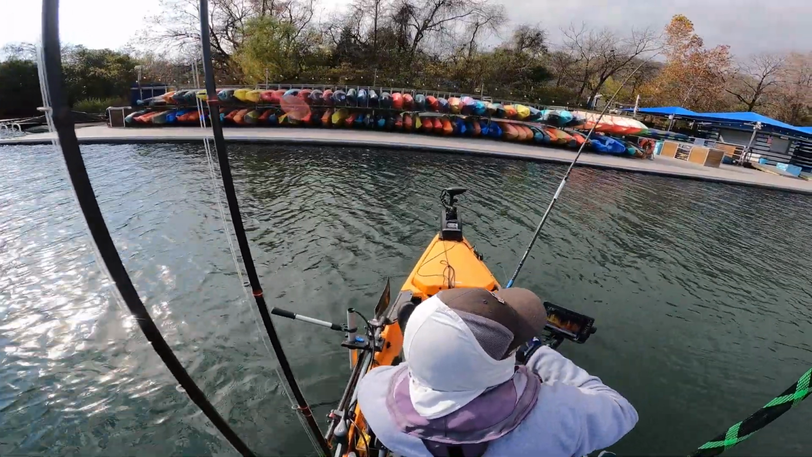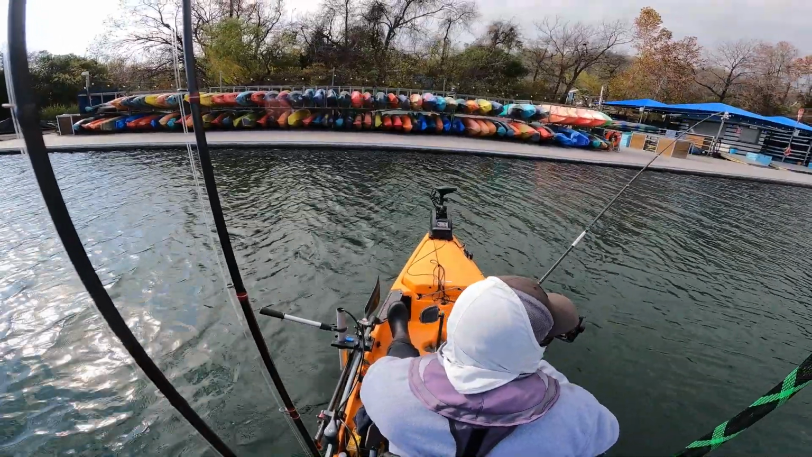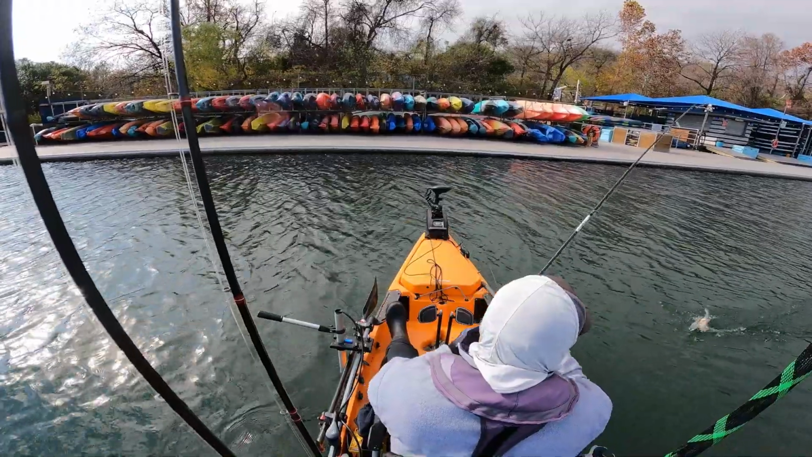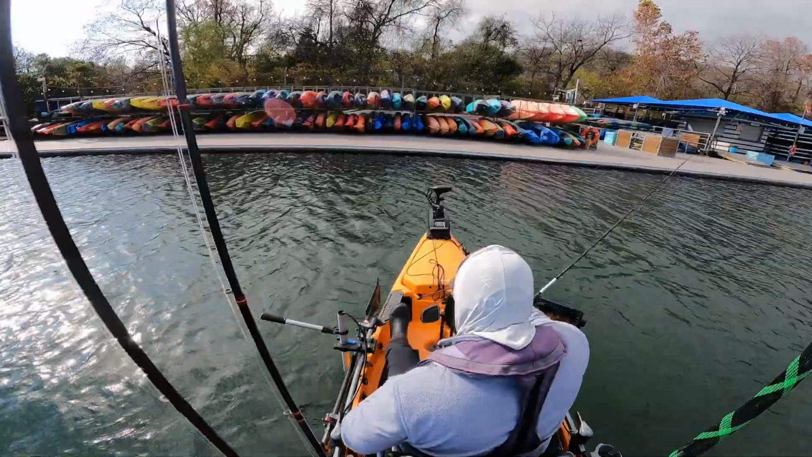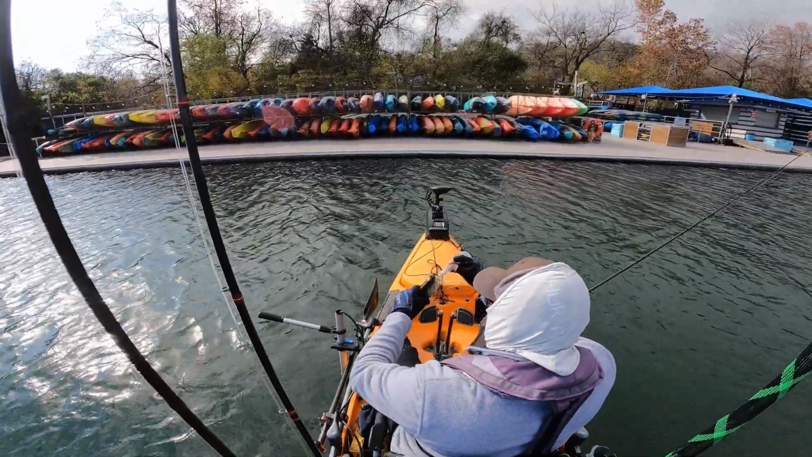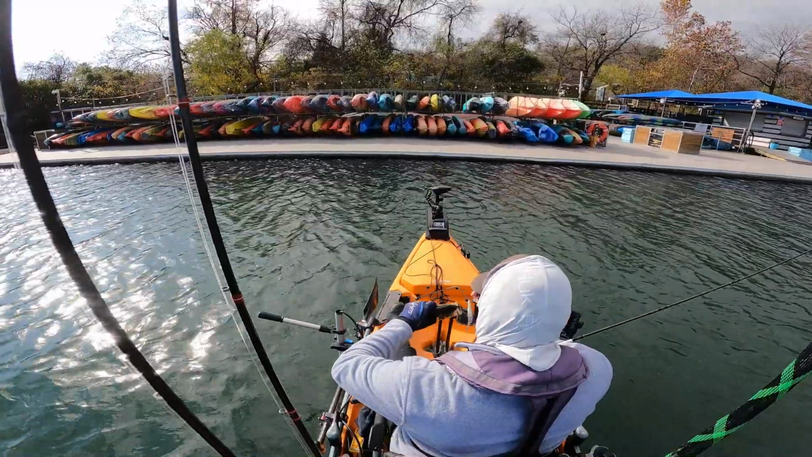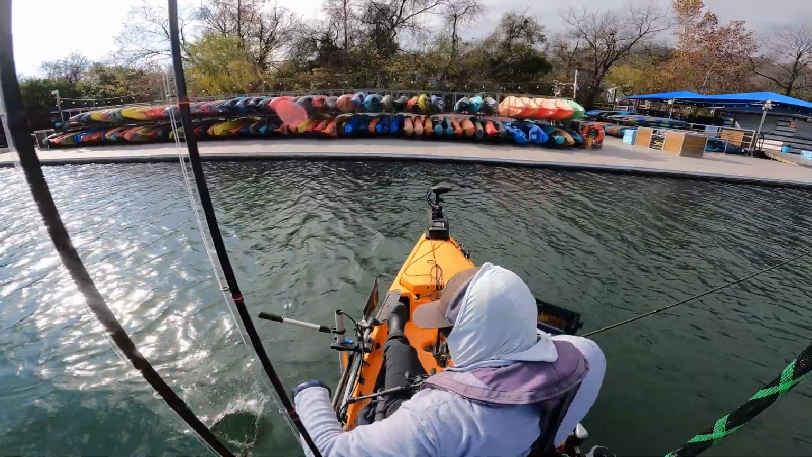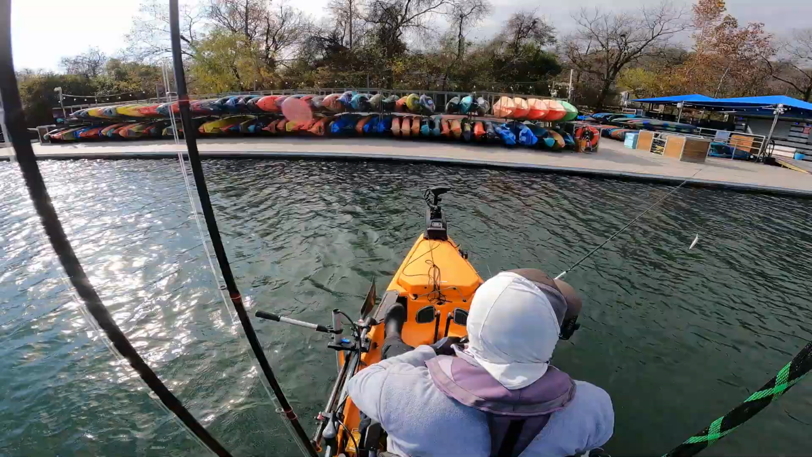All right, I got you. Come on, don't pull up. A little one. Another little one. Yeah. I can't land the big ones on this. I might be forcing them too much. Try not to.